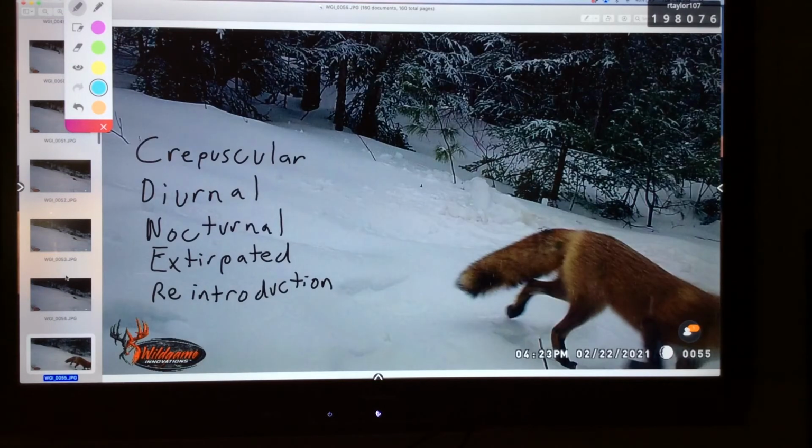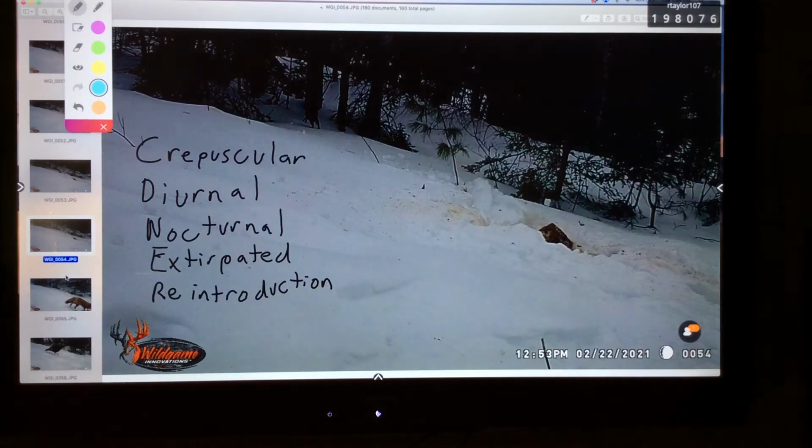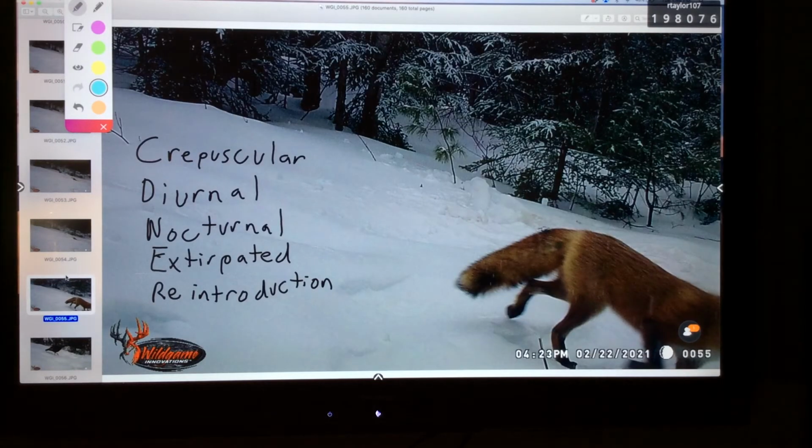So the squirrel, this is right in the middle of the day. Whoops, sorry, went a little too fast. These pictures are all right in the middle of the day. This is 12:53 p.m., so almost 1 o'clock in the afternoon. The squirrel is diurnal. Now the fox shows up again at 4:23 p.m. This is on the 22nd, so again, nearer to sunset.